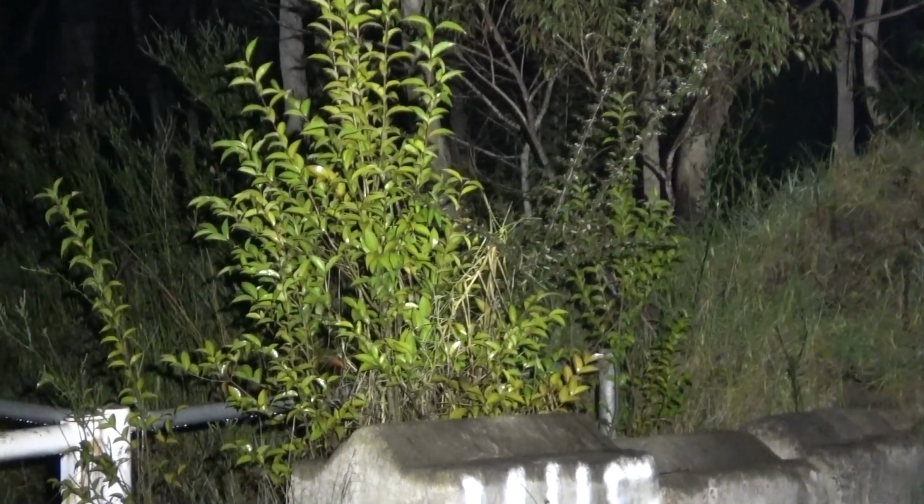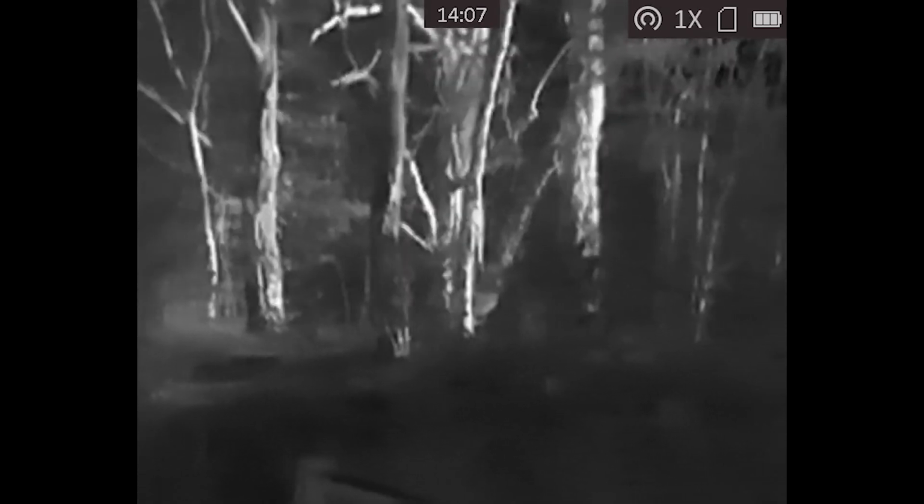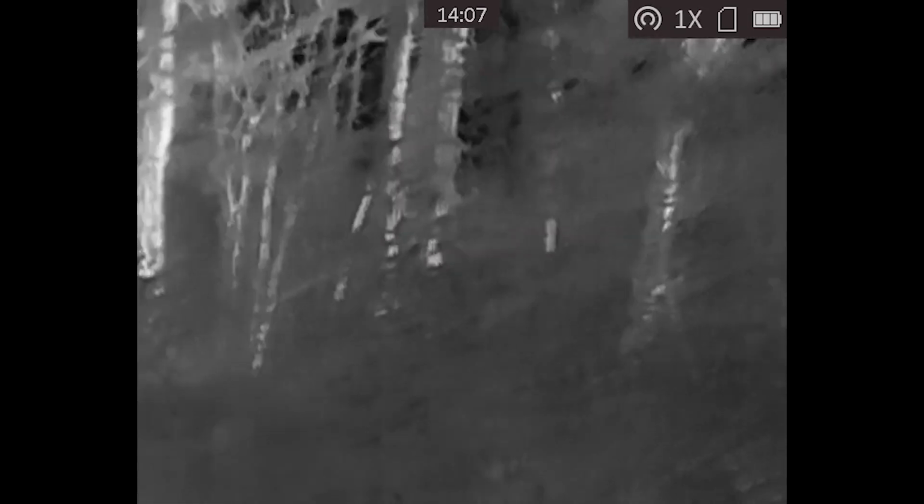Now this next bit of footage here, this is the thermal from the next day. So you'll see I have a look around the area. I couldn't actually work out where this creature was with the thermal. I'd seen these trees that I thought it was at from looking at my handycam camera, but looking through the thermal it looked a bit different. So you see I have a look around, and I finally find that spot,